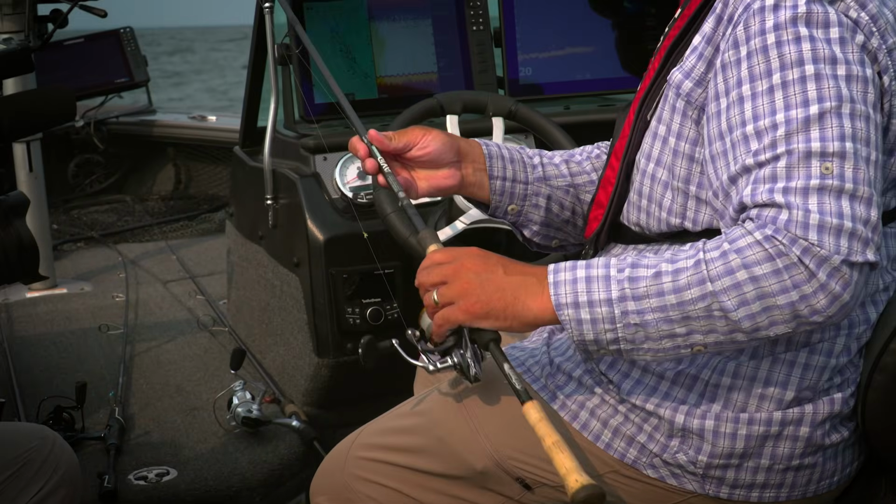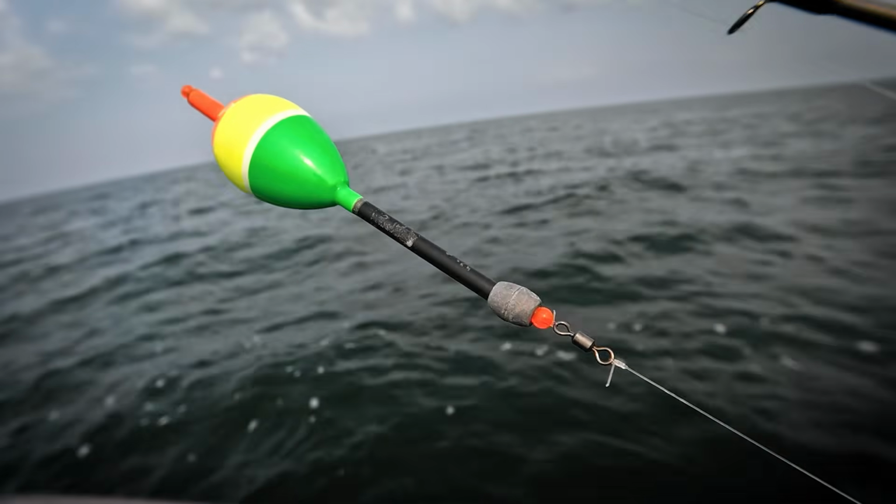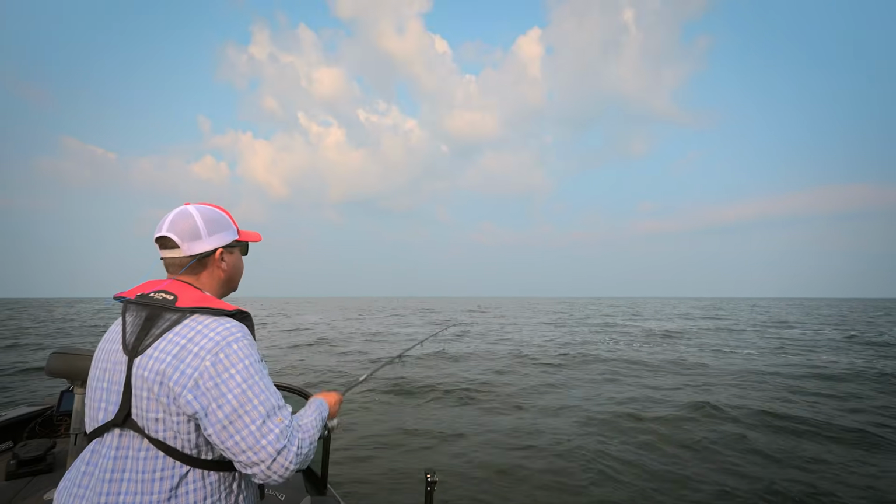Another one would be a bobber rod. I've always got bobber rods tied up. Bobbers are great. They catch fish all season long. Again, tipping that with either a leech or a crawler.